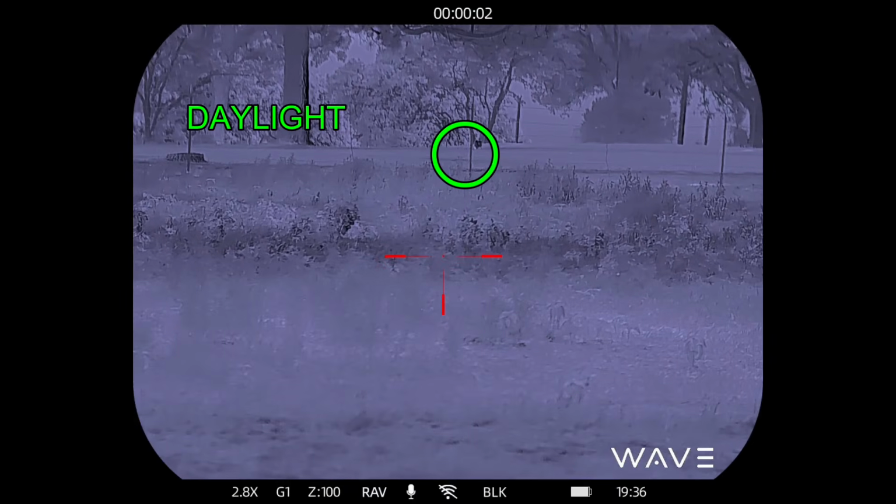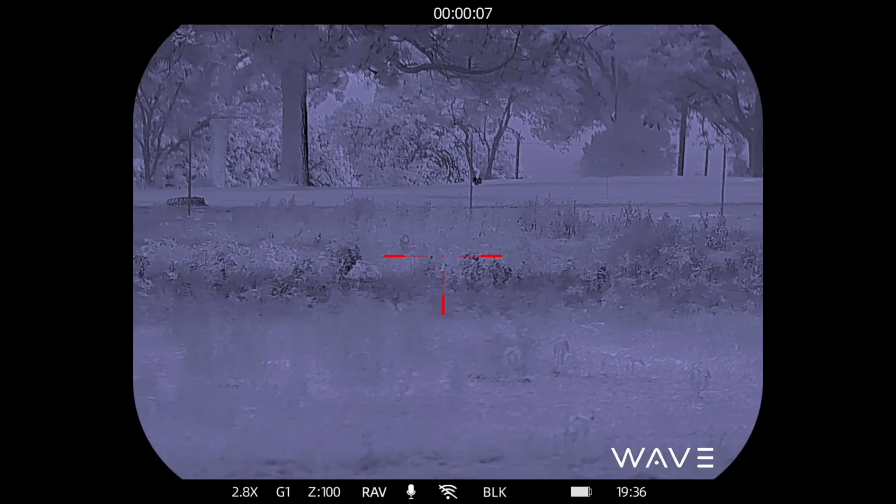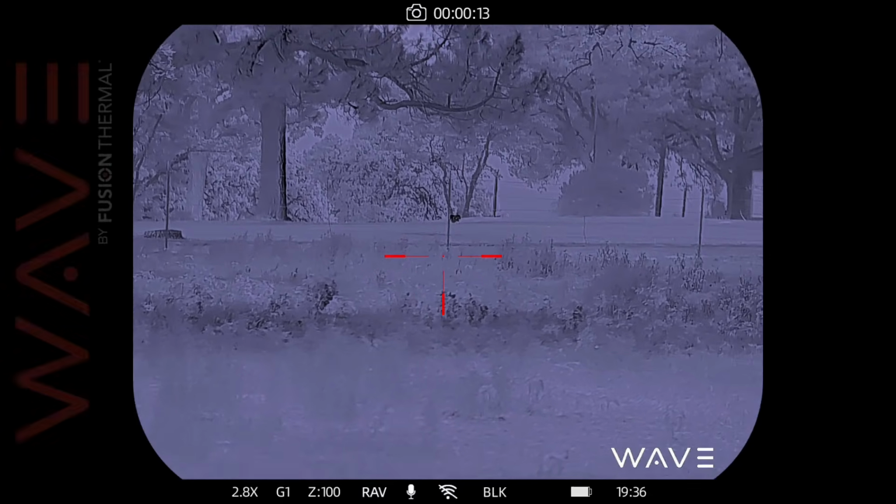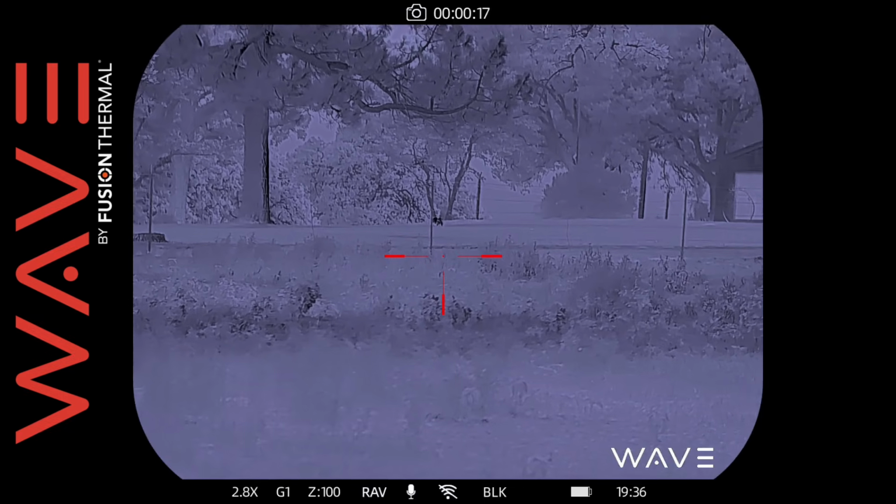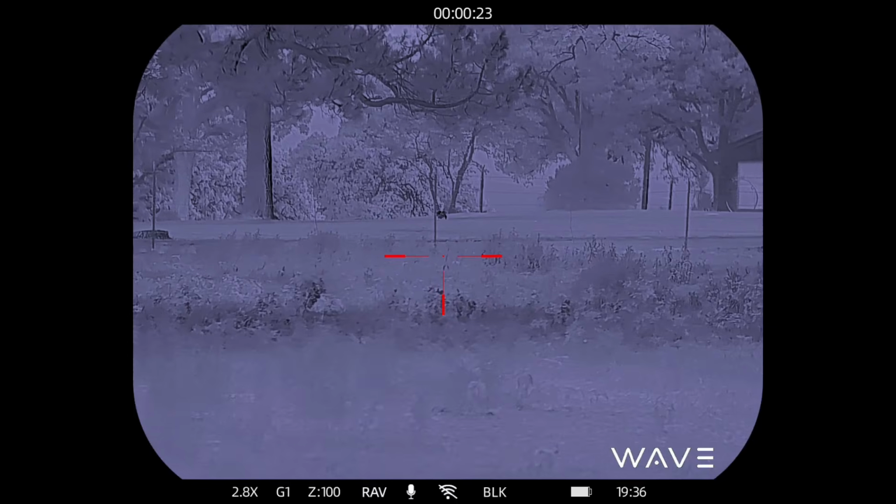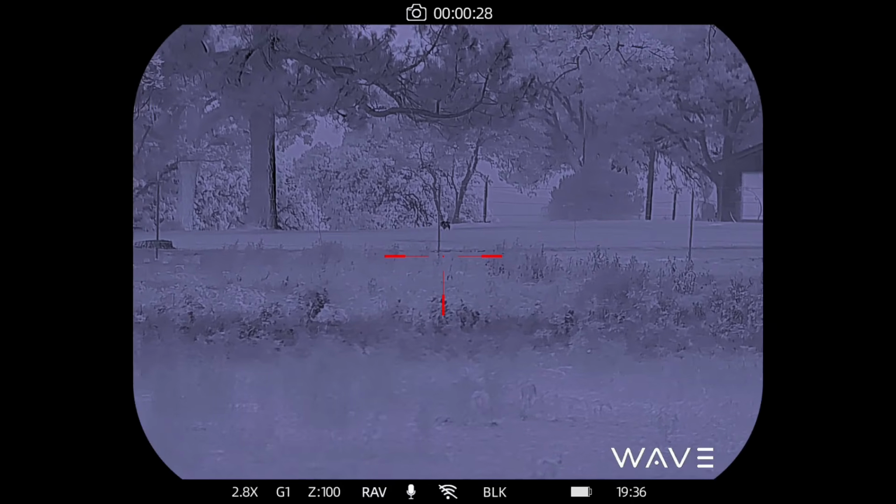Same property, a little while later, wind has died down, and the reason why I'm here is for these 2 piglets. Those are tiny little shoats. The landowner says they're piglets with racing stripes still, so we're gonna go after them. Oh, it's daylight, and these will allow the landowner to get within about 20 feet before they get skittish, so I'm gonna try to walk up to the fence and shoot them.